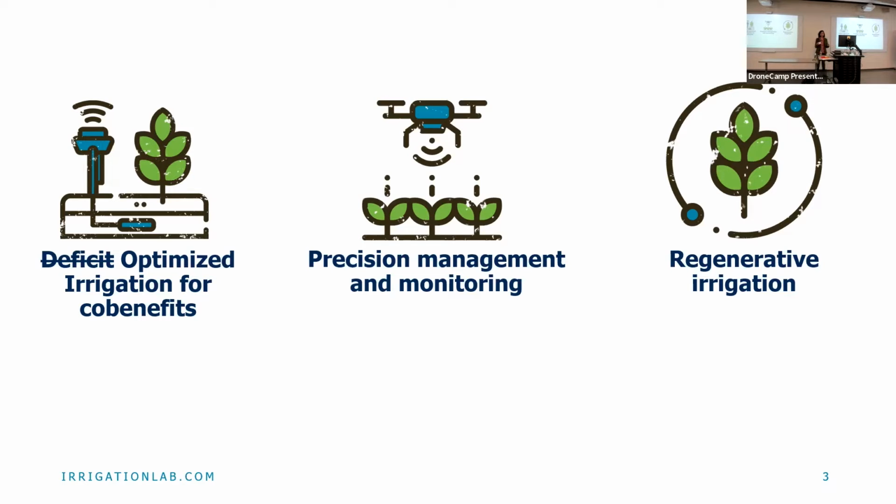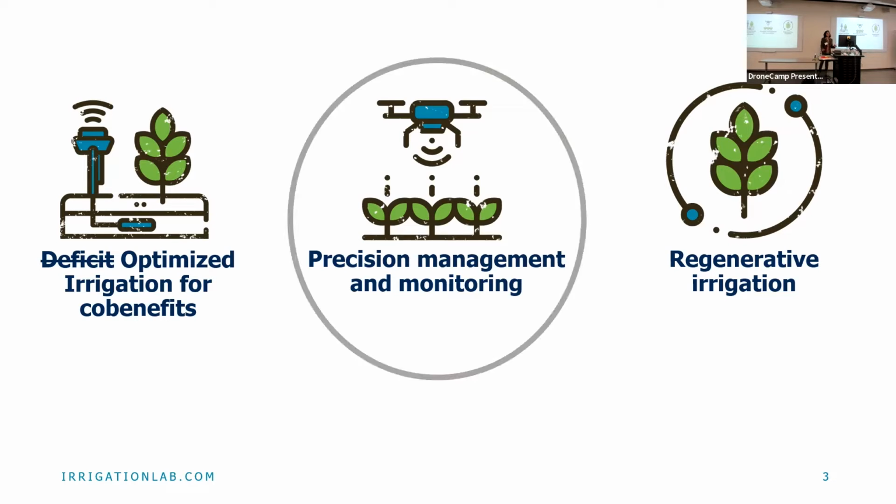Because really, for growers who are thinking about this, it's about optimizing yield, optimizing water usage, and potentially optimizing quality of fruits and vegetables and other crops. We also are thinking a lot about regenerative irrigation, which is thinking about how you can maintain and promote soil health and soil quality and carbon sequestration and microbial communities and agroecology, while at the same time conserving water. So that's another area that our lab work focuses on.